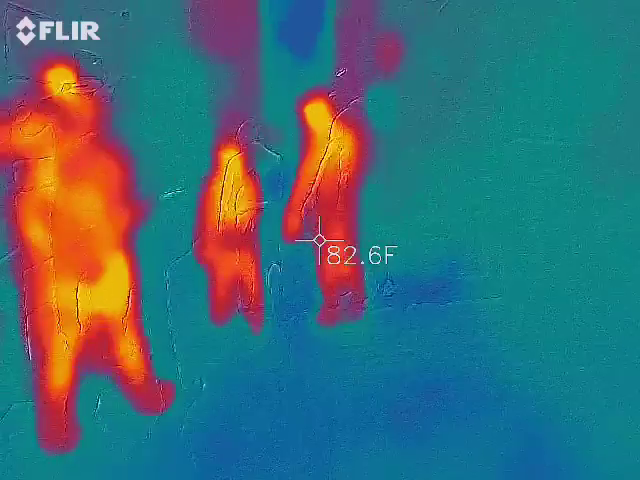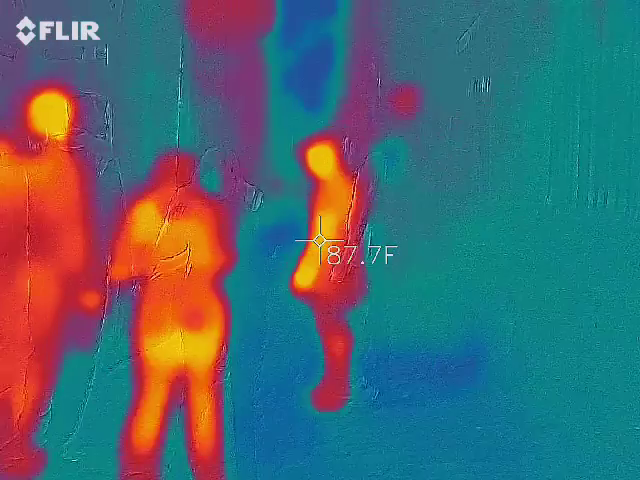I imagine all kinds of dastardly things have happened in this alley. Oh, I believe it.